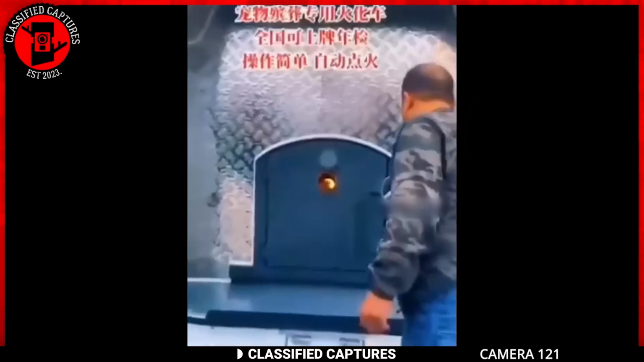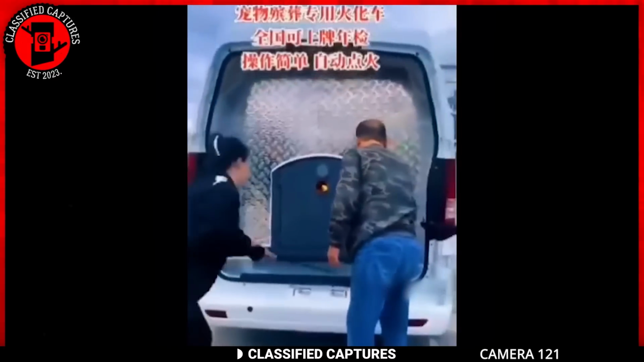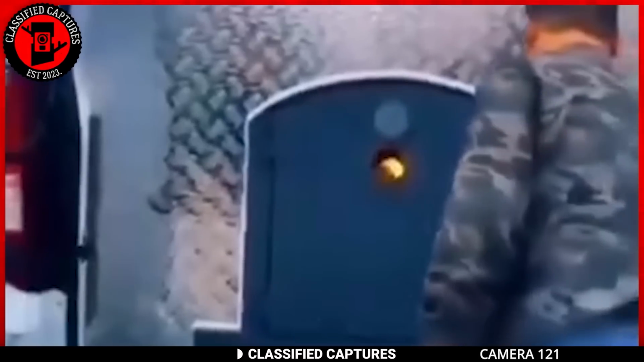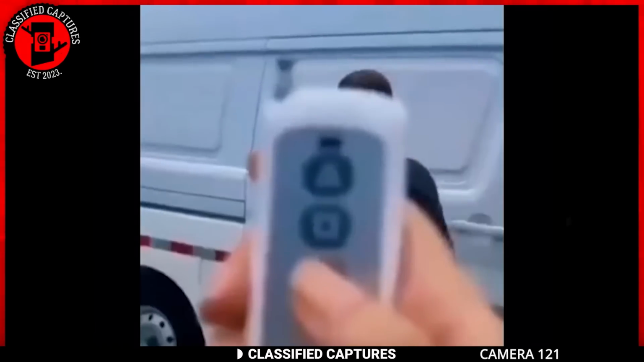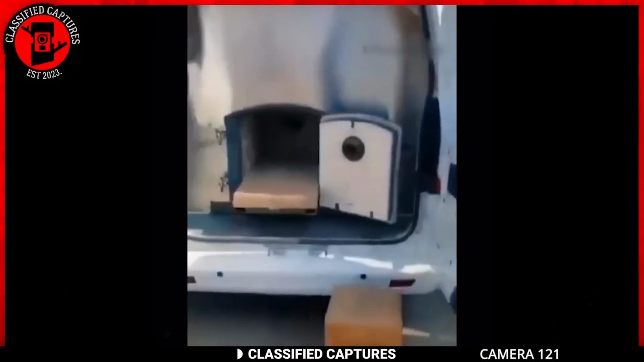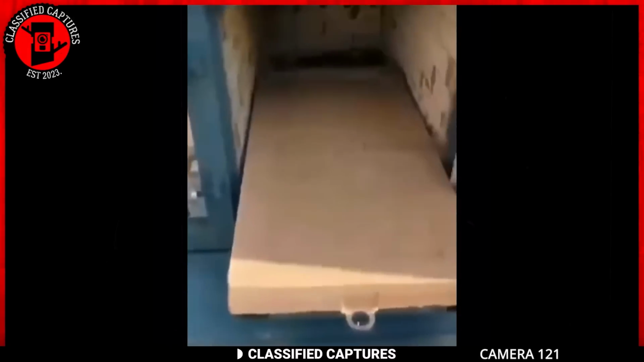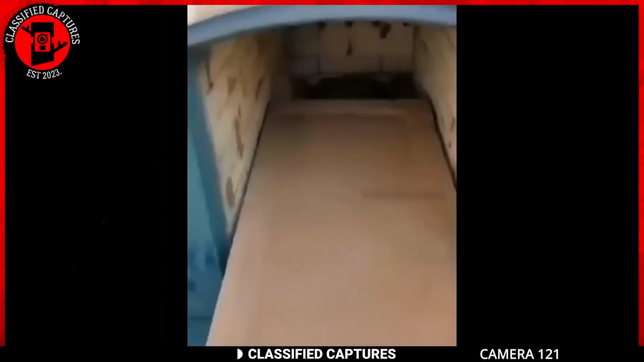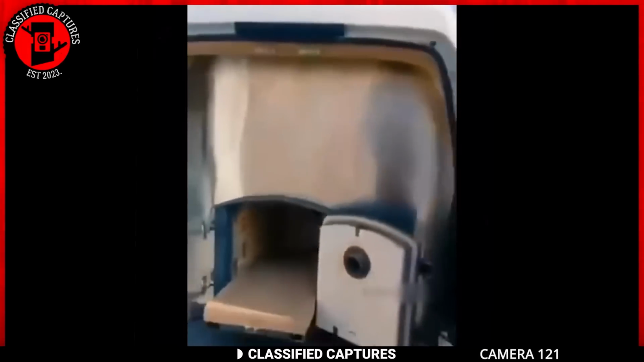The big question on everyone's mind, what on earth could a human-sized oven in the back of a van be for? It's not exactly your typical barbecue setup. So what is it? Some in the community believe it might be a mobile crematorium. Yeah, you heard that correctly, a crematorium on wheels. Could it be truly a crematorium, or is there something that we're missing? Please do share your thoughts in the comments section.